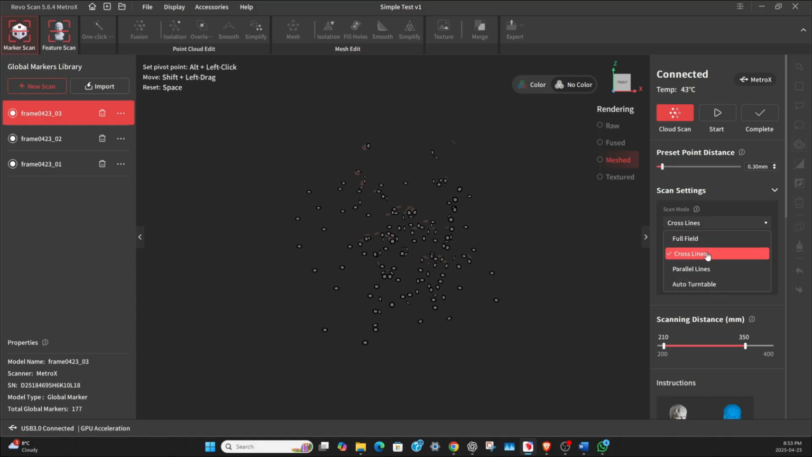So I'm going to use the parallel lines in this scan. I find it works a little better for the smaller parts. The laser beam gets into the thinner places. The cross line is very good. I'm almost torn which one to use, but I'm going to live with the parallel lines for this particular scan.